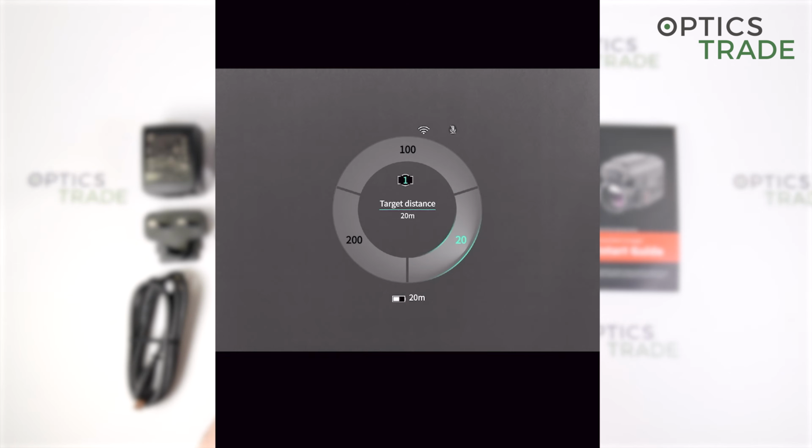Now 100 and 200 are already set in the device, and you can choose, or you can make also additional types where you can adjust it perfectly to your rifle.